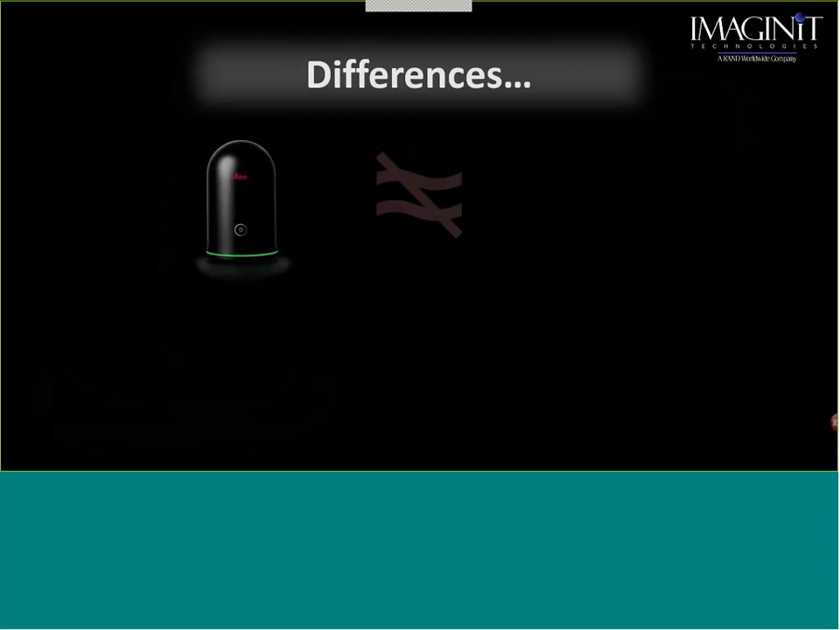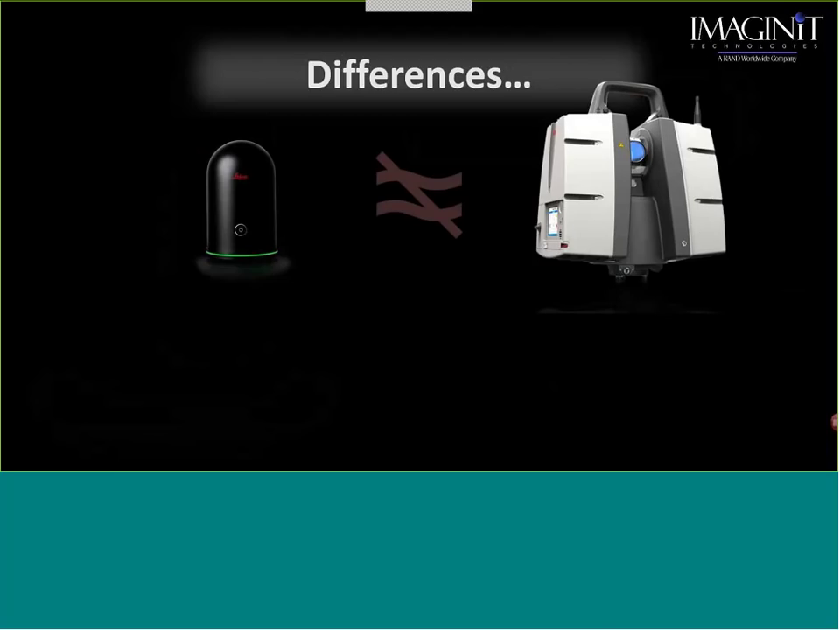Now, we start getting in here and we start looking at, well, why would I want to buy any other scanner? Not all scanners are created equal. Now, we're not going to go into when you should buy one, when you should buy the other, why you should buy one, why you should buy the other. We're here to talk about the BLK, okay? The amount of data, the quality of data that you get from the BLK is not going to be that of a higher-end scanner.